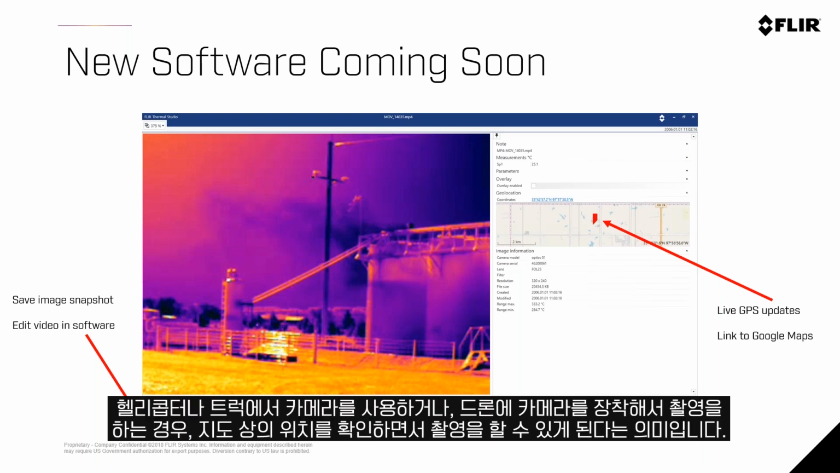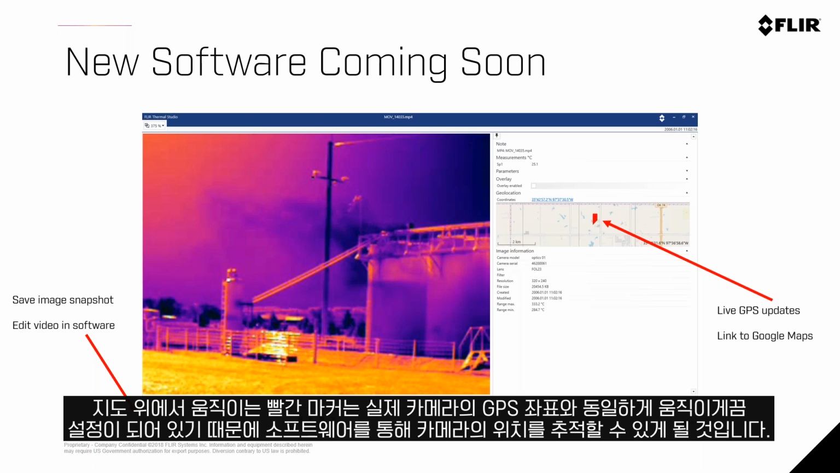So if you were using your camera in a helicopter or in a truck, or on a drone, as you played the video, you would watch the little red marker move, completely in line with where that camera is in those GPS coordinates as it tracks the location of that camera through the software.